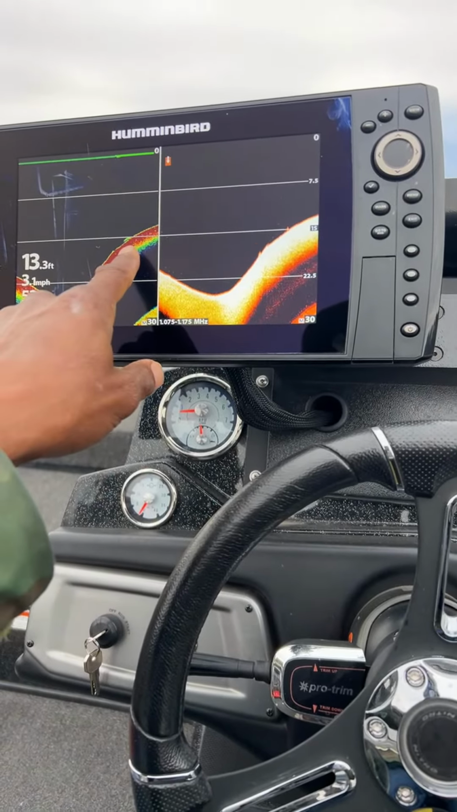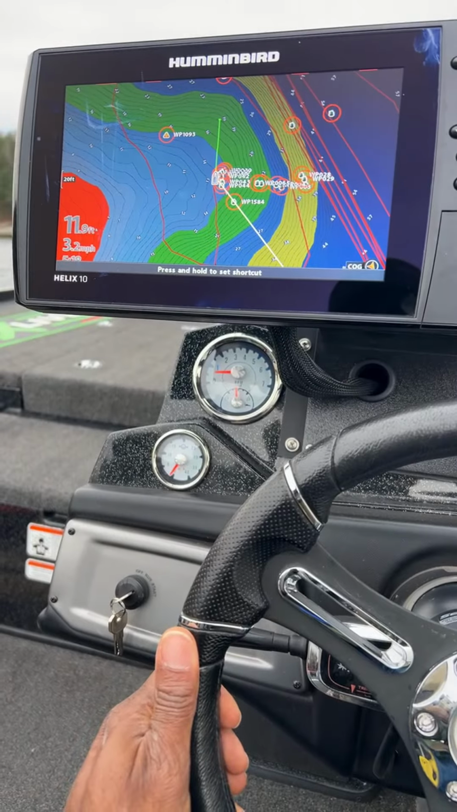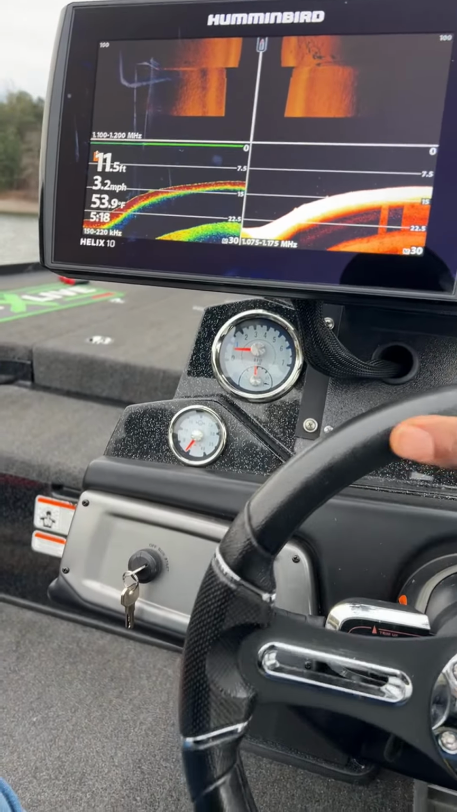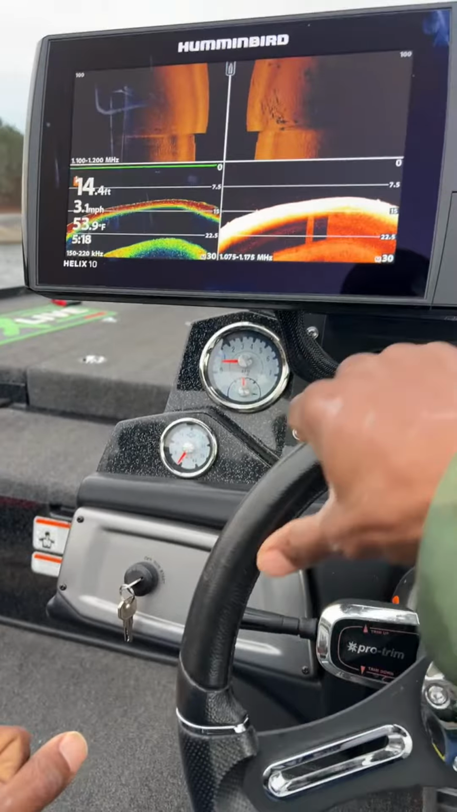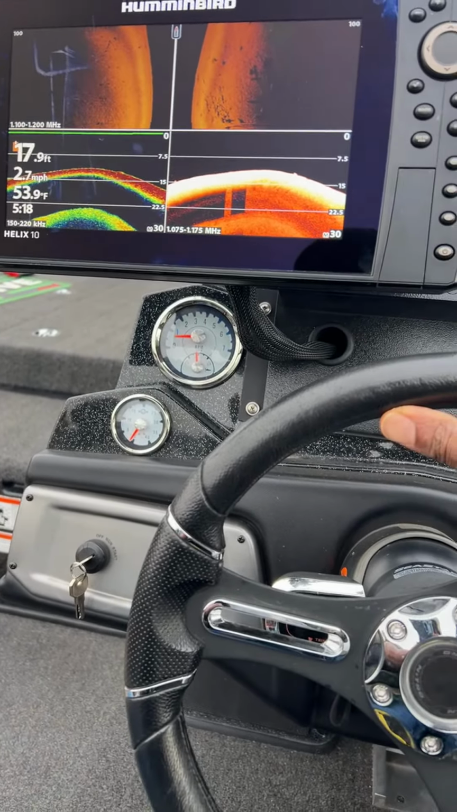There we go. See, there's a fish sitting right there. Let's see, so we just went over it. All right, so that's some good looking stuff right over here. So there should be fish over there too. Let's swoop back around and roll over it one more time.